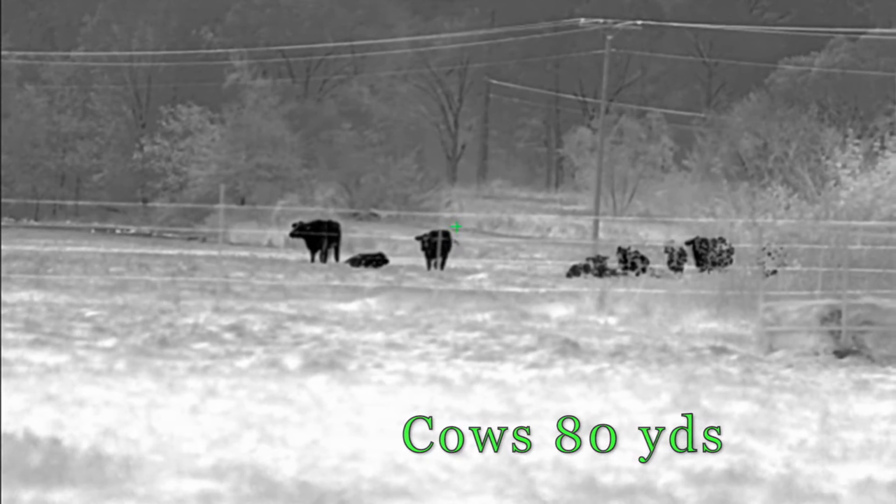And I say that a lot in my videos because I think that's one thing people want to know: is it worth the money? This scope is absolutely worth every bit of $5,500. The image quality looks exceptional in pristine conditions. Cold, clear, low humidity nights. This thing looks like, man, it's perfect.